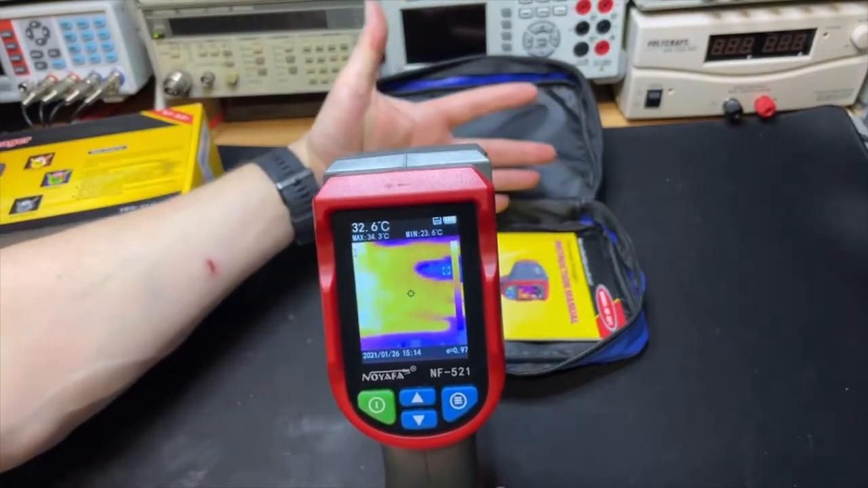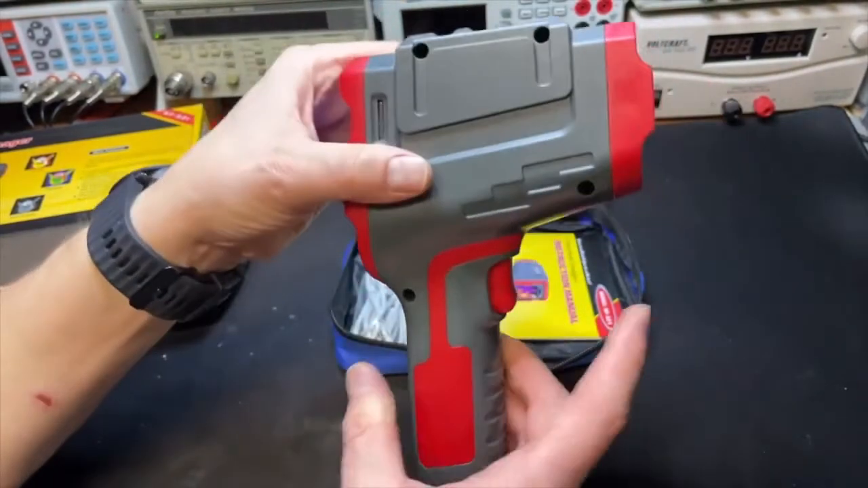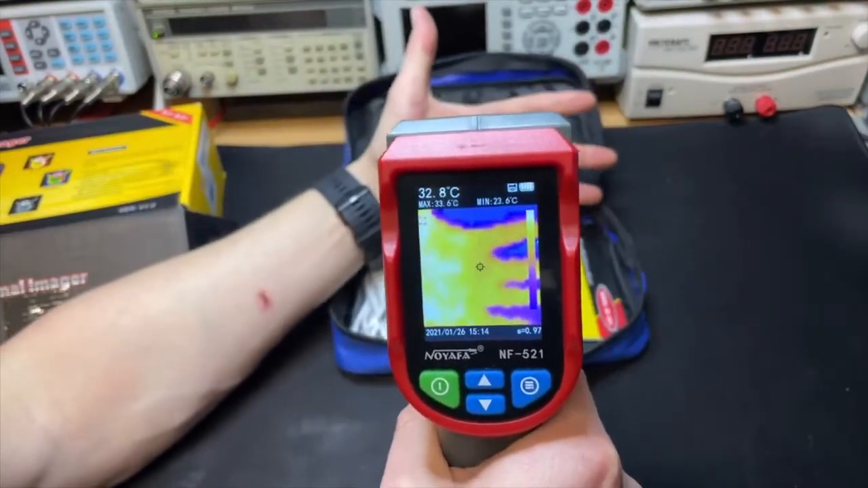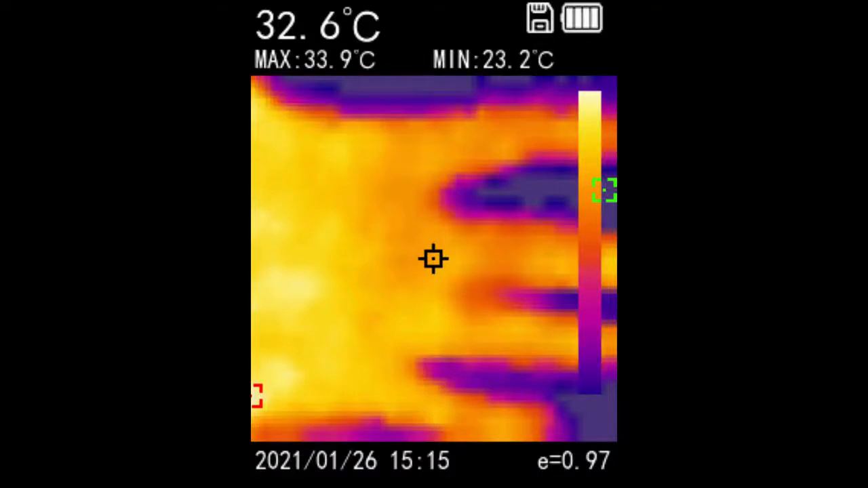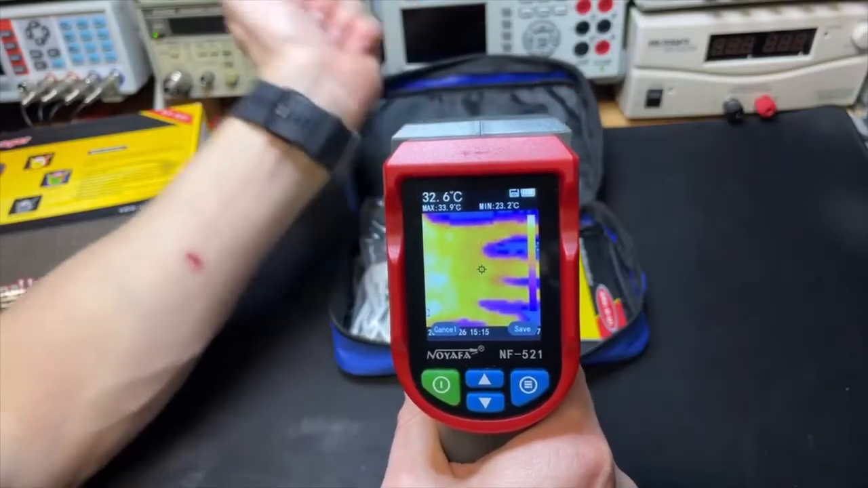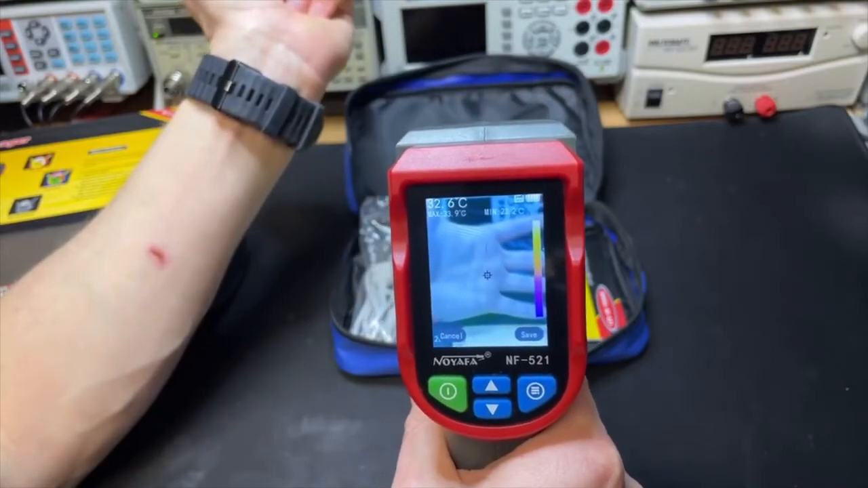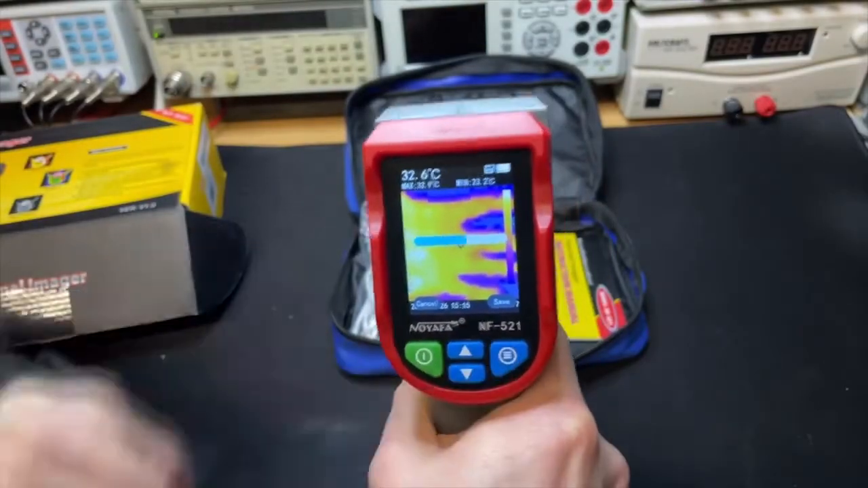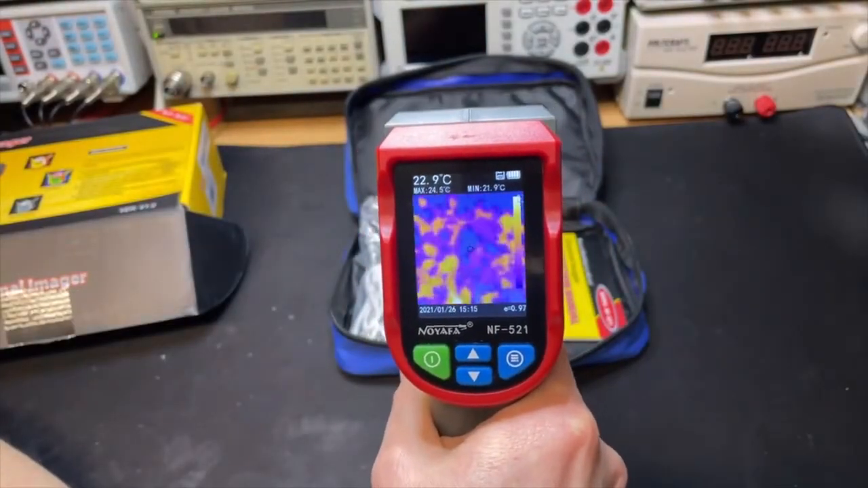Okay. And with the trigger, we probably make a picture. Yes, we do. Cancel or save. If I push again, we have the visual. So we save.